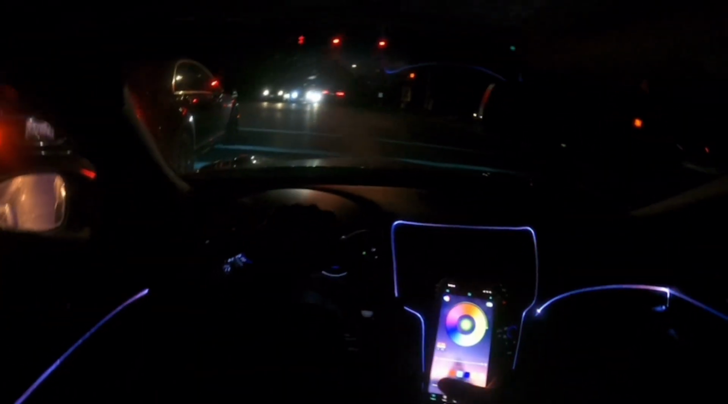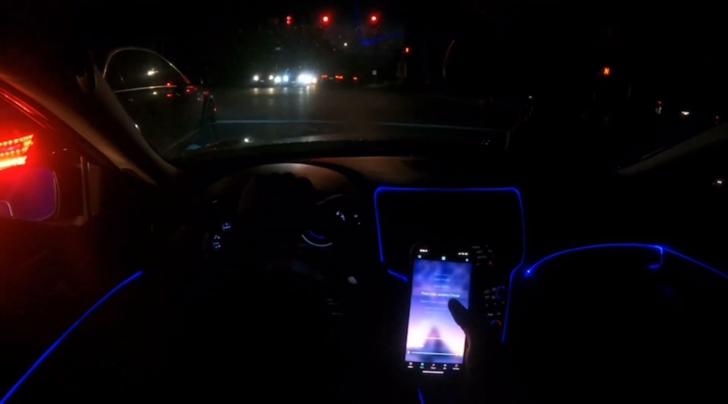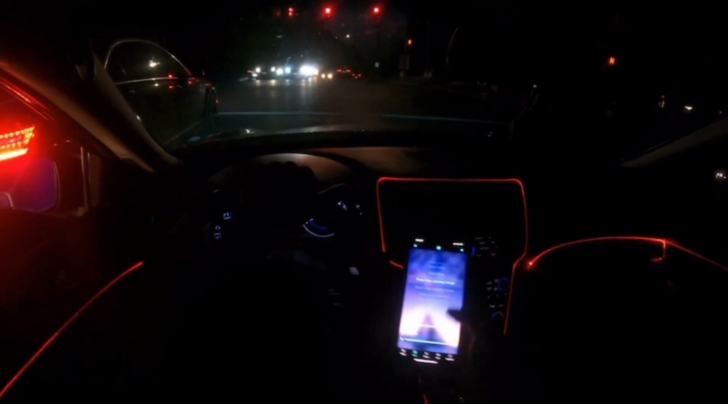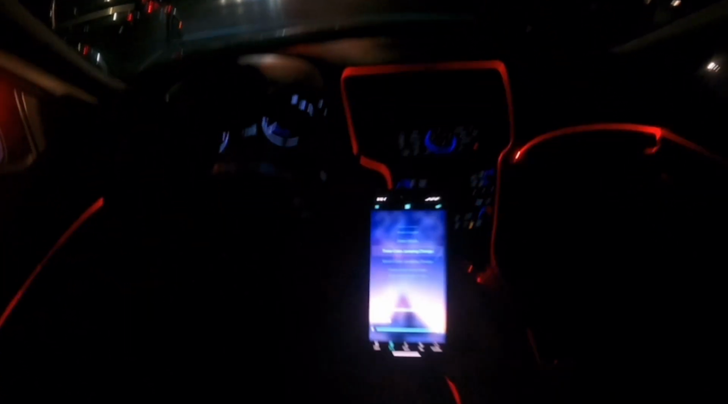White, blue. I can go over here, do static blue. I can color jump change. I can change how fast it's changing. Y'all see that? Hope y'all can see that for real. I can slow it down.